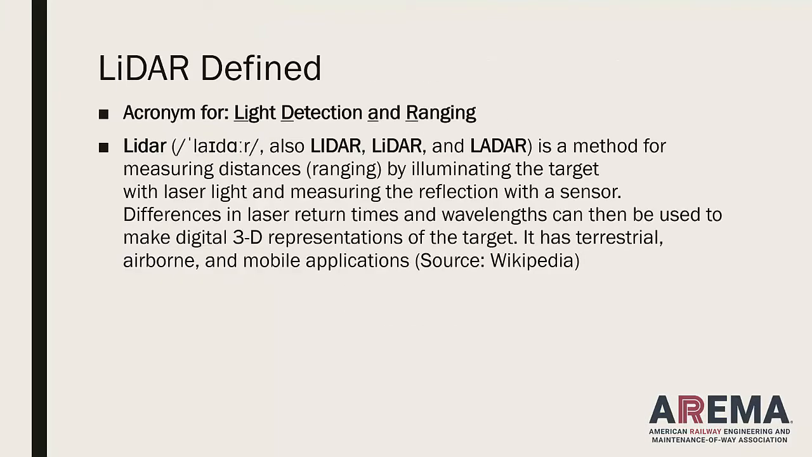So LiDAR is an acronym for light detection and ranging. It basically is a method of measuring distances by hitting a target with a laser and then measuring the length of time. And then we turn that into points, millions of times a second. We're taking measurements to produce a point cloud.